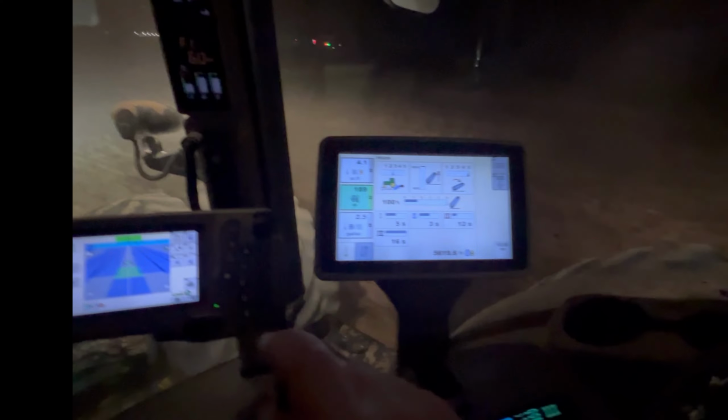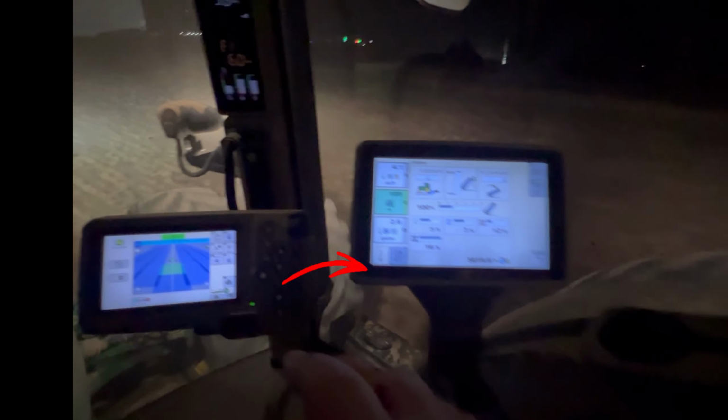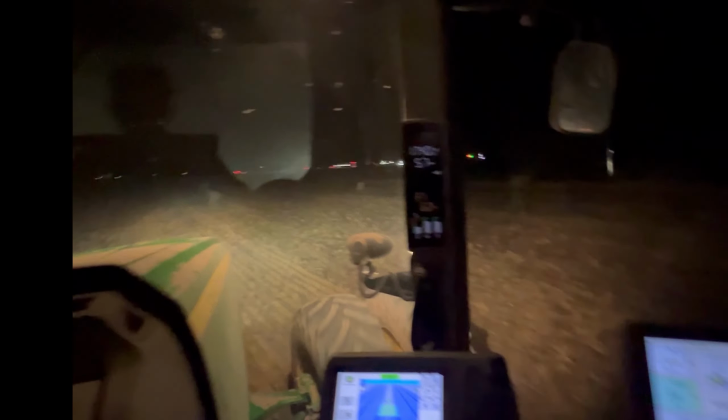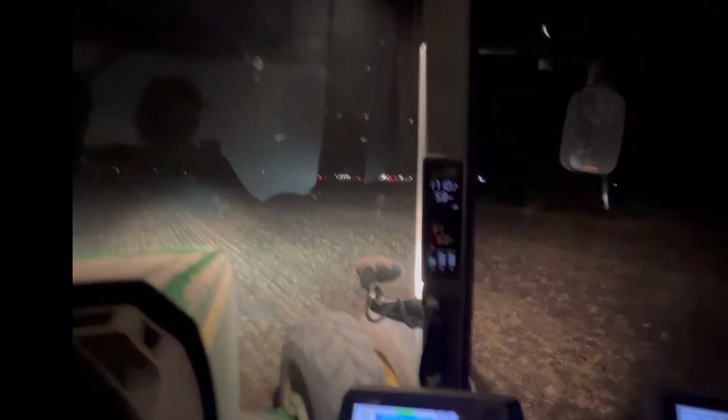Go on it. I wasn't even recording. Say that over again. Okay, it was 2.4. Now we're at 2.7. It bounces. We're bouncing at about 1,700 RPMs. Guess what?